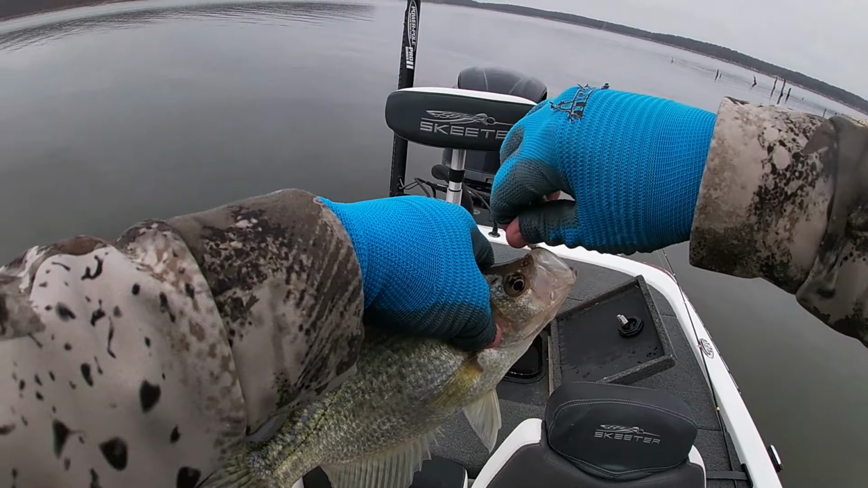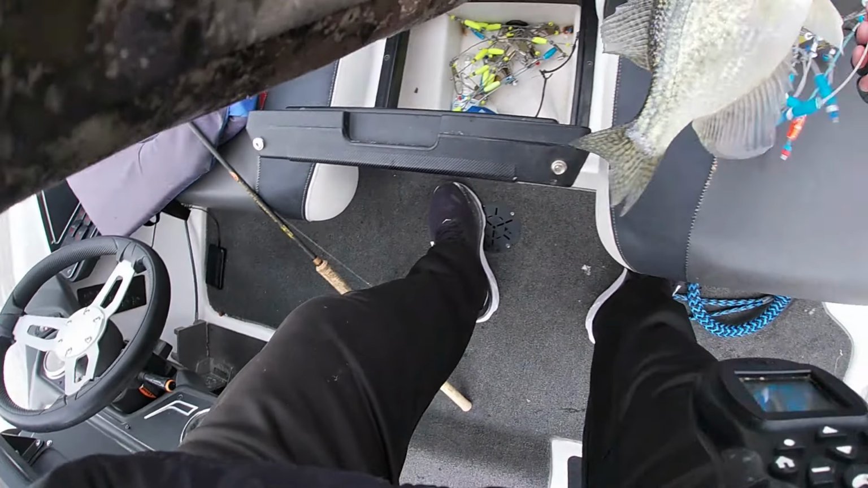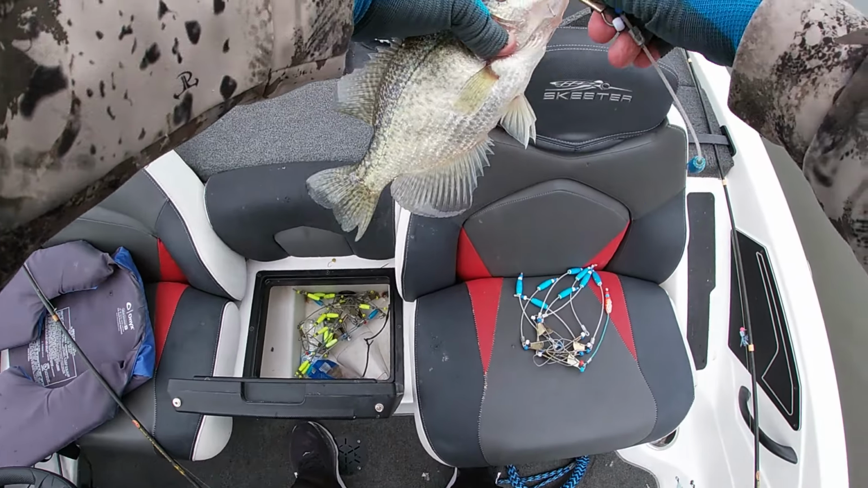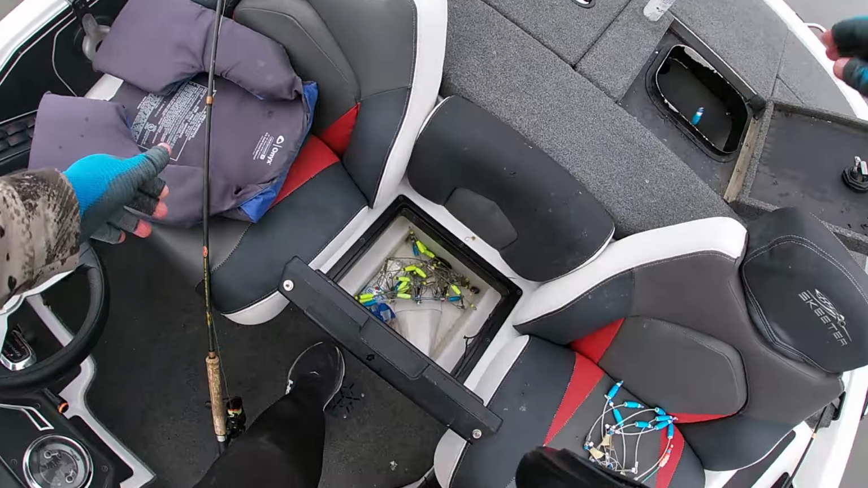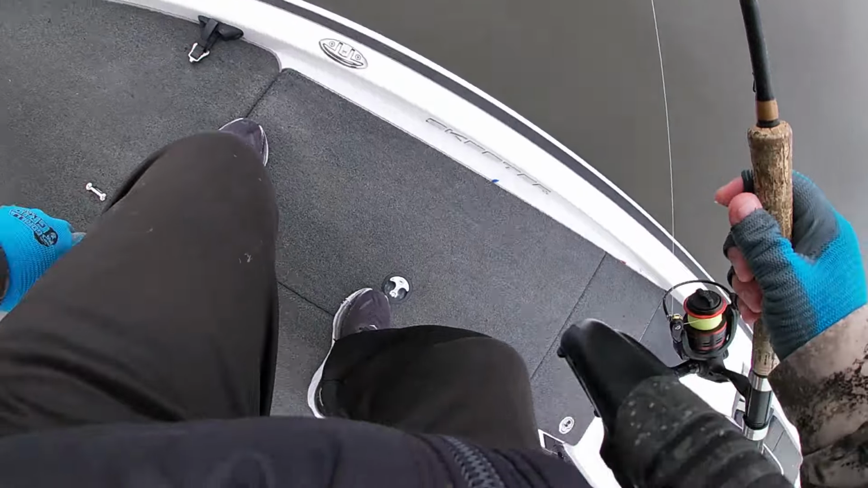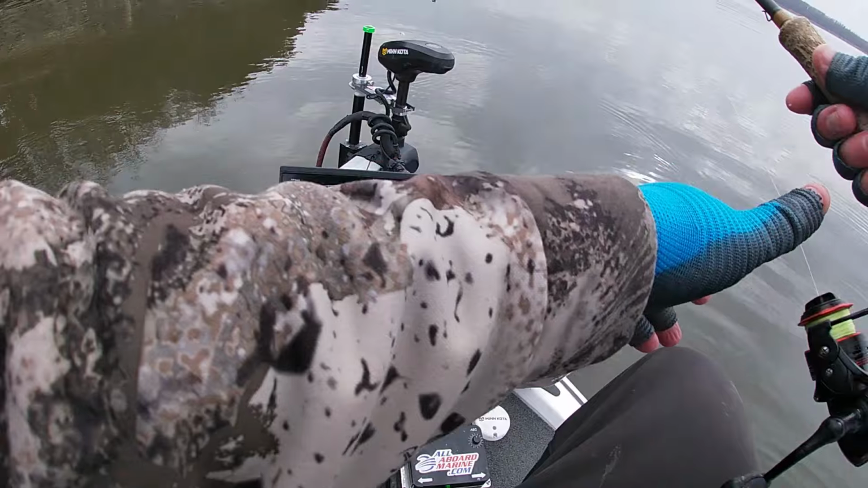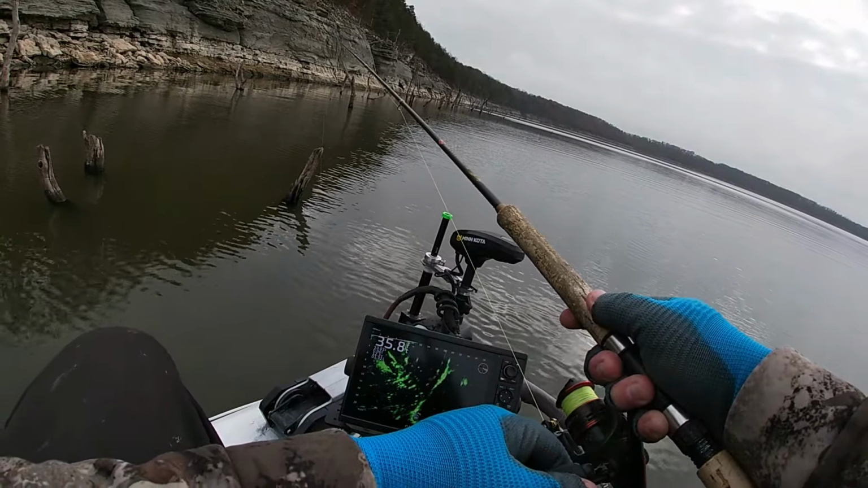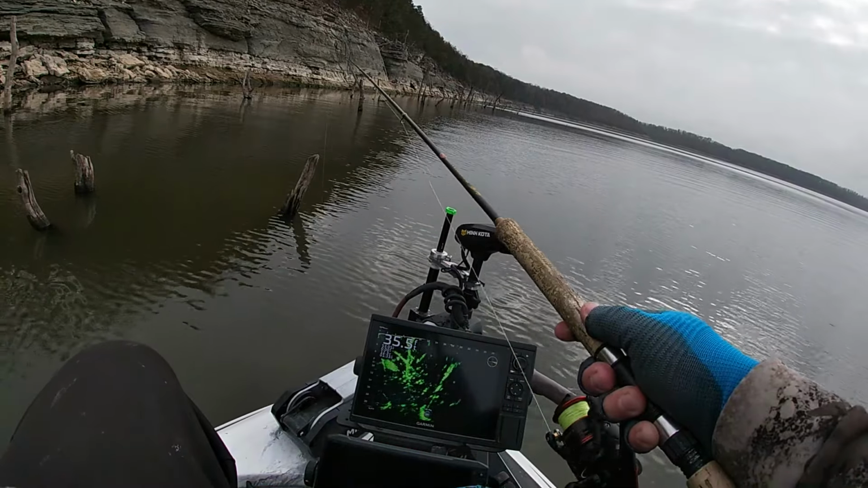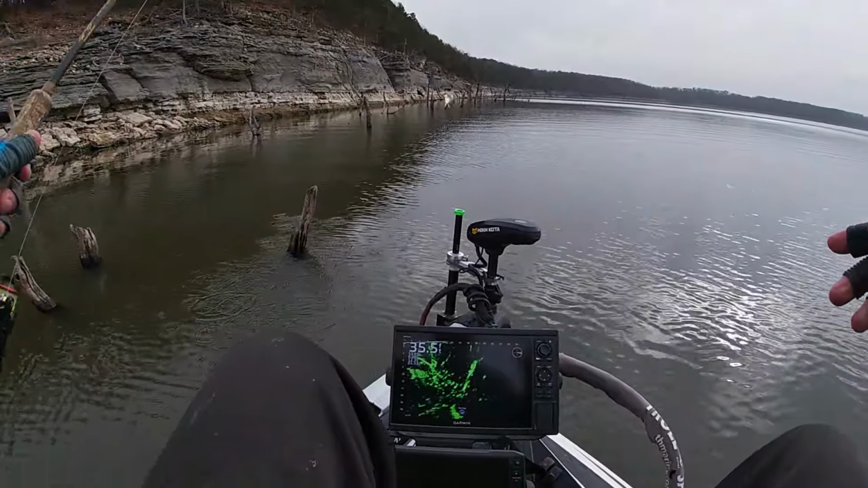Another slab donkey right there. We're gonna spot lock, and we're gonna hit this little area here. Pop another tag on. That's number 3, and they're all good fish. All right, let's go back in there and do it again. That's what we're looking at right there. There he is right there, but that's a little one.